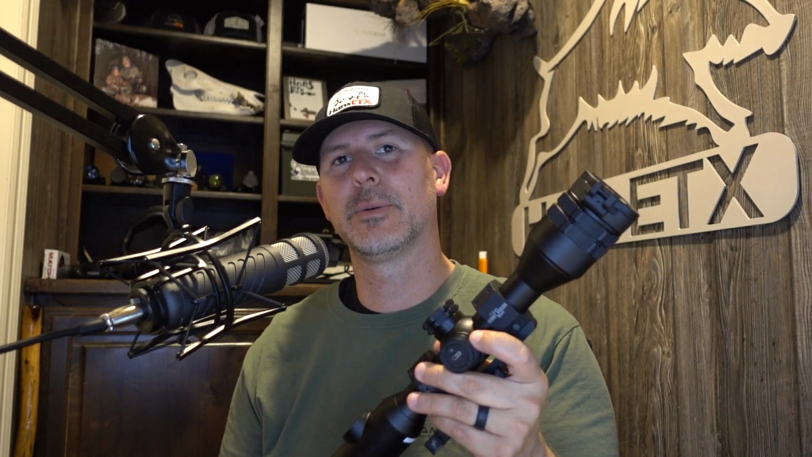5-year, 5 business day repair or replace guarantee. So that's a lot of good things built into this scope. Again, I think a decent price, $3,299. The battery setup, the good picture image, the base magnification, which is going to be good for everybody, the very good app, and the great warranty that comes with this scope.